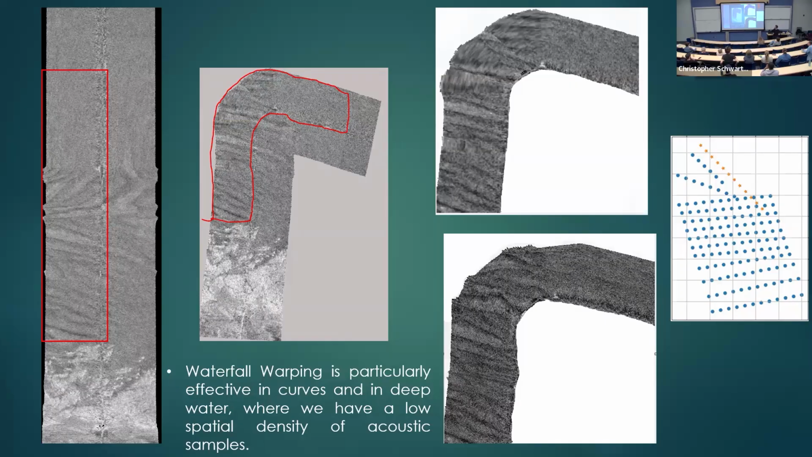Because when we map, we see all sorts of motion artifacts. But when you look at the waterfall, they always look fantastic. Did you have this impression? I look at the waterfall, you see it's perfect. But when I see the map, it does not follow the waterfall.